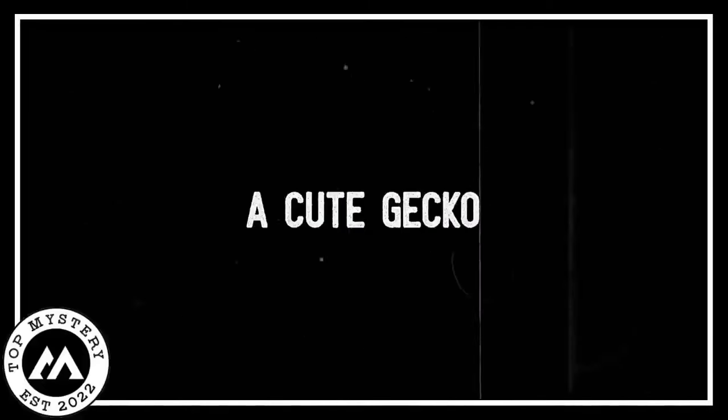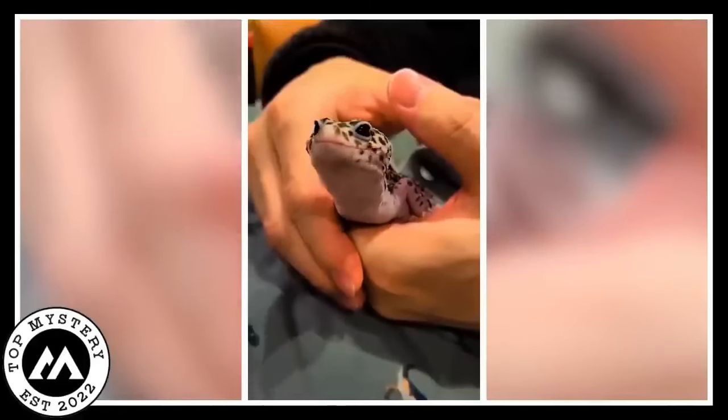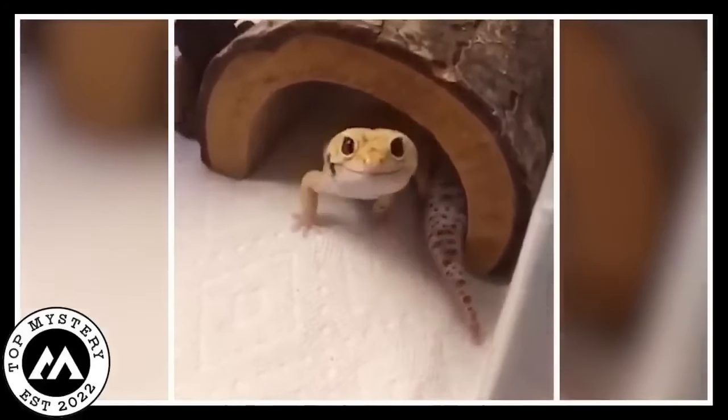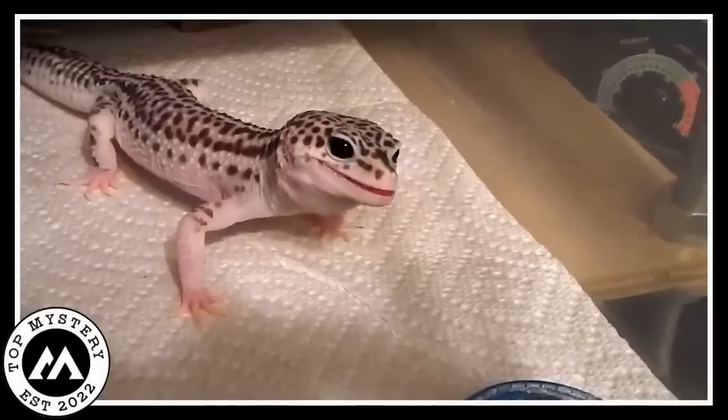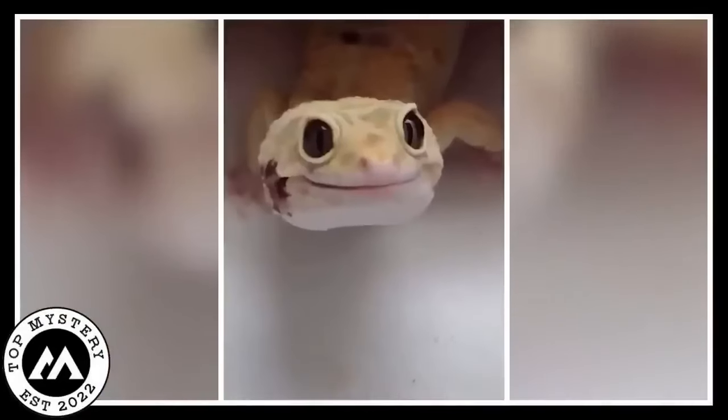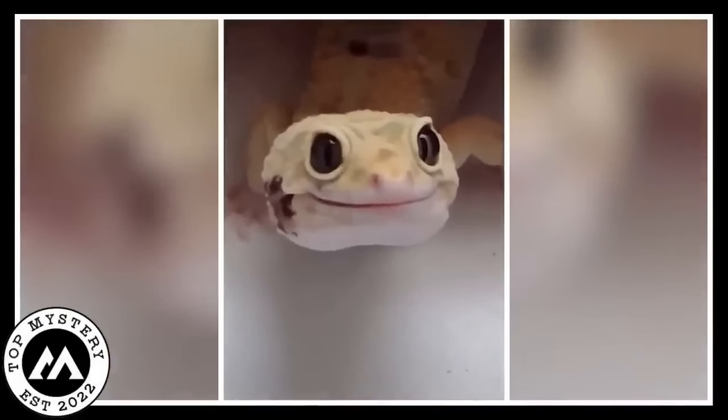A cute gecko. Alright, listen to this adorable pet story. So, there's this gecko, right? The owner decides to record a video, and guess what? The little buddy comes out of its cage like it's ready for its close-up.